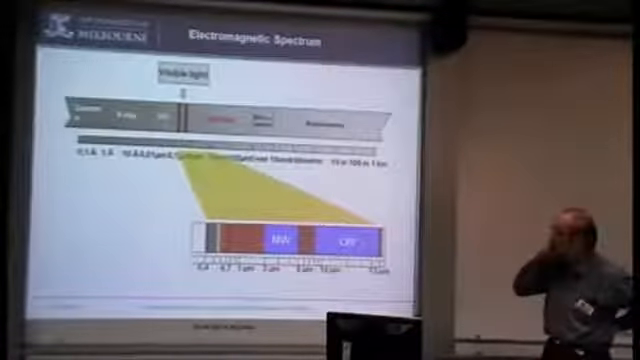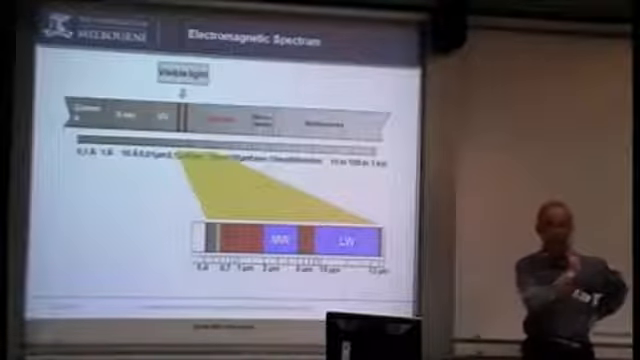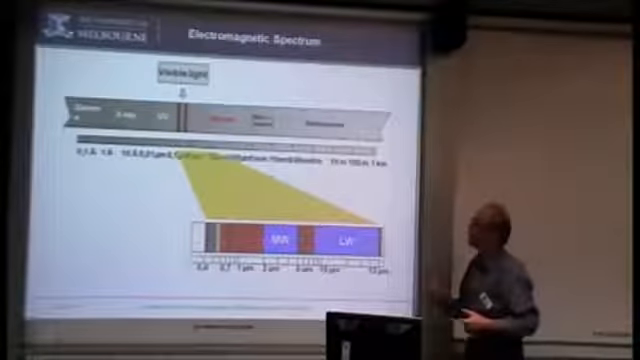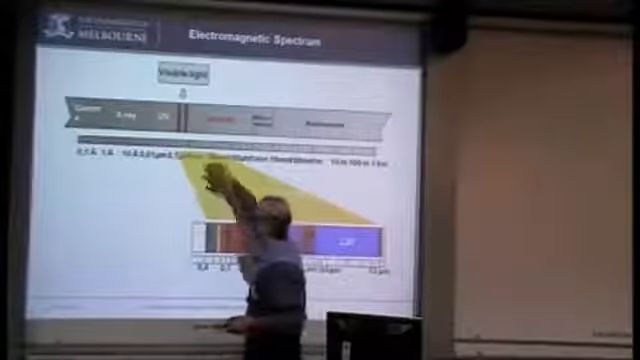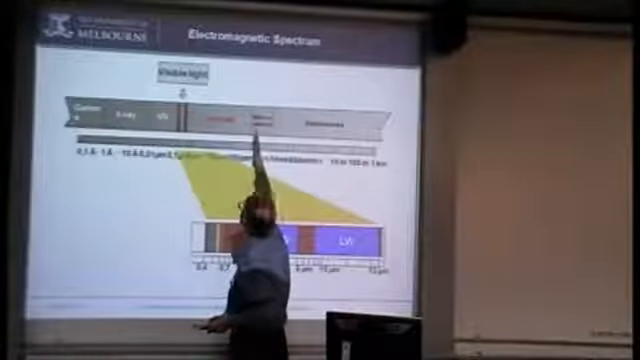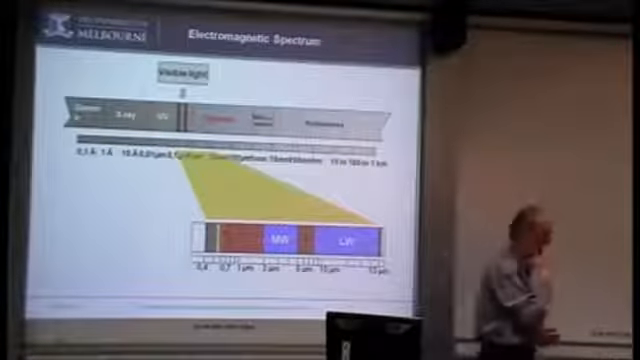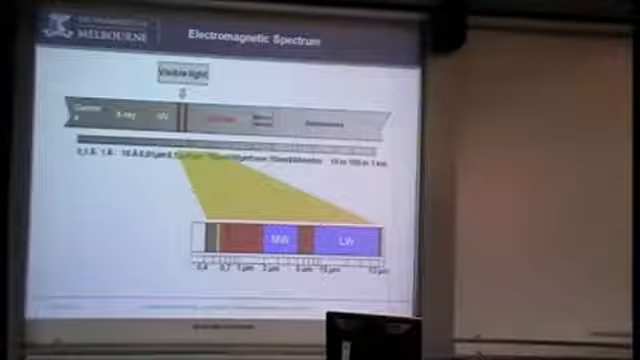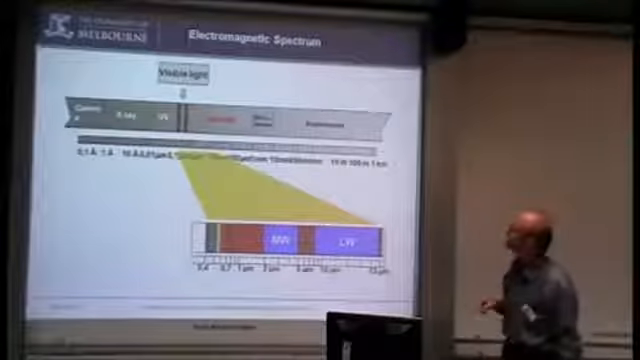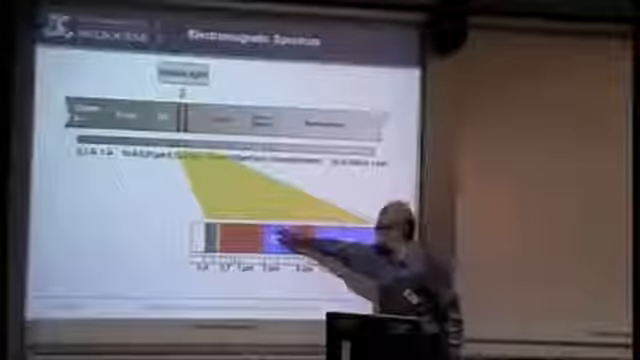Just to make you aware of where it works, obviously we have the visible light, and infrared is next to it in the spectrum. And the infrared spectrum goes from approximately 1 micron up to 1 millimetre. That's the infrared spectrum. It's actually slightly larger, about 0.6 or 0.7 microns at the start, but I'm not really fussed about that. But the cameras we have operate in only 2 regions that we use.